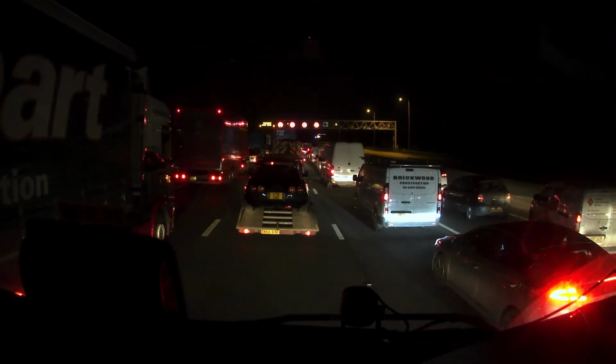I don't think there is. Which means there's 4 lanes of fucking traffic here, and no way for any emergency services to get down the road. That's what happens when you have smart motorways, isn't it?